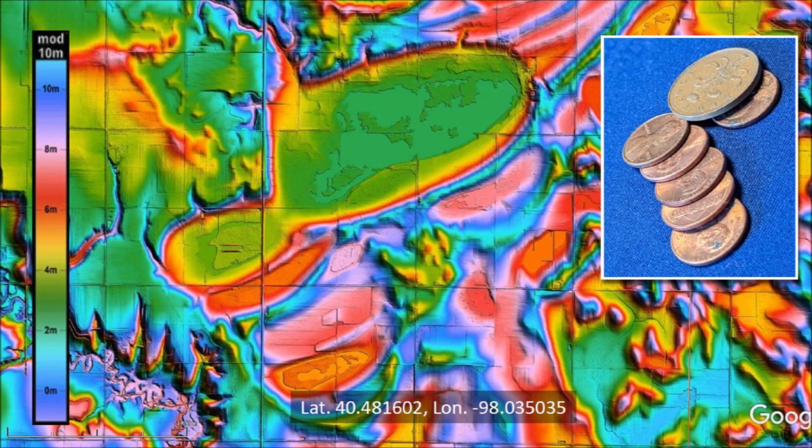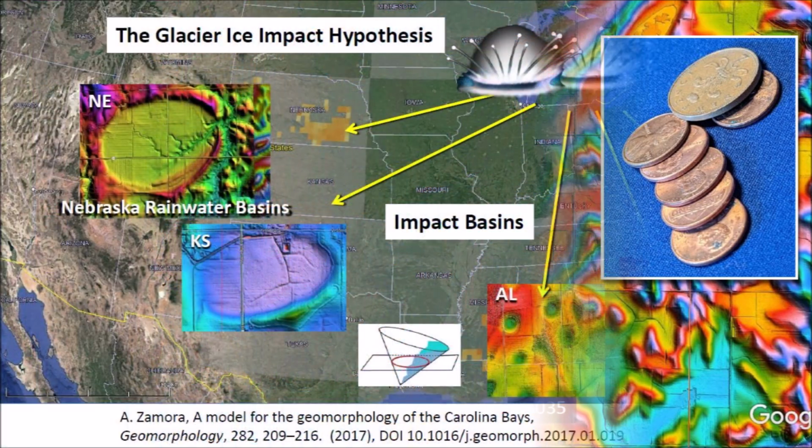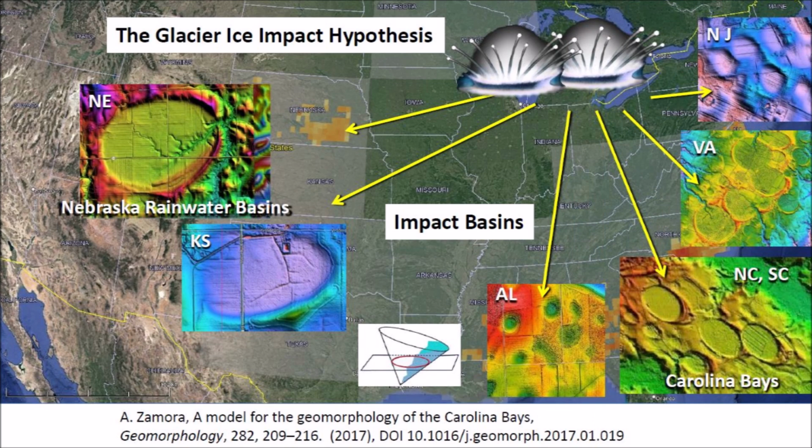In the title of the video, I mentioned that these Nebraska rainwater basins were stacked like pancakes, but it was easier to represent their configuration with a stack of coins viewed at an angle. The Nebraska rainwater basins and other impact basins like the Carolina Bays are found from the Rocky Mountains to the east coast of the United States.